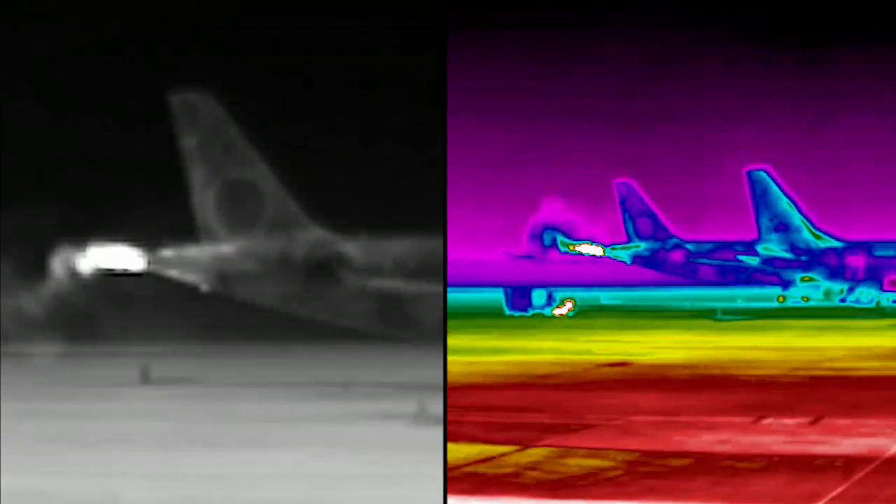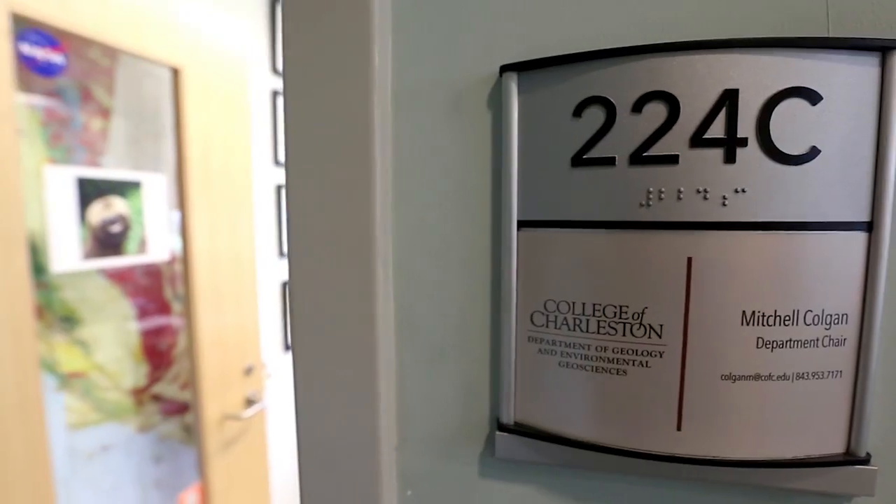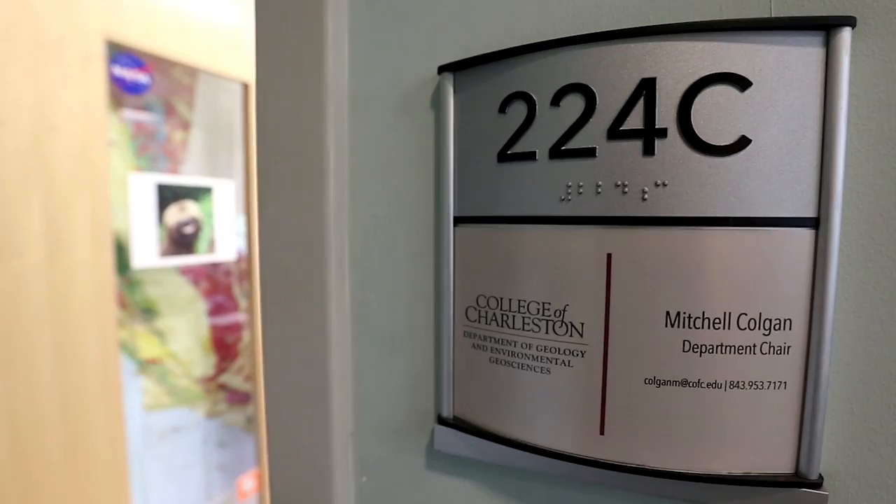Ships in the harbor look like giant floating torches. And CO2 shoots out of airplane engines like flares. All this can make you wonder about this stuff. Mitchell Colgan, chairman of the College of Charleston's Geology Department, gave us a crash course.